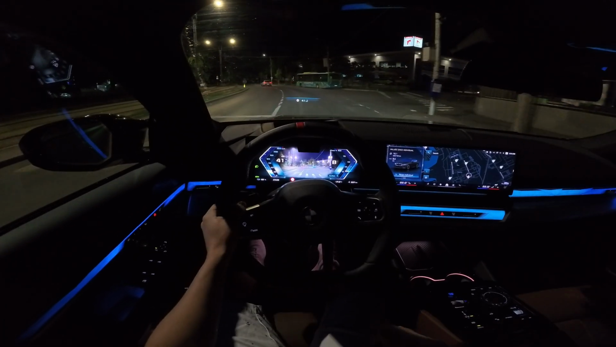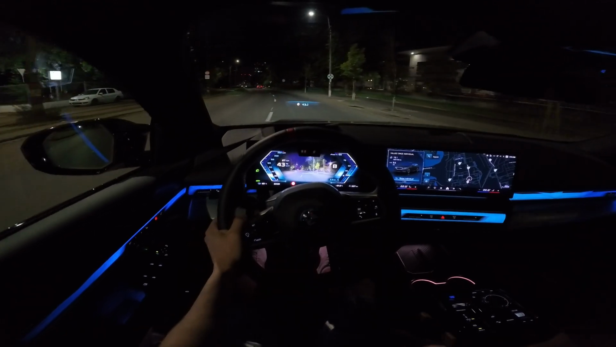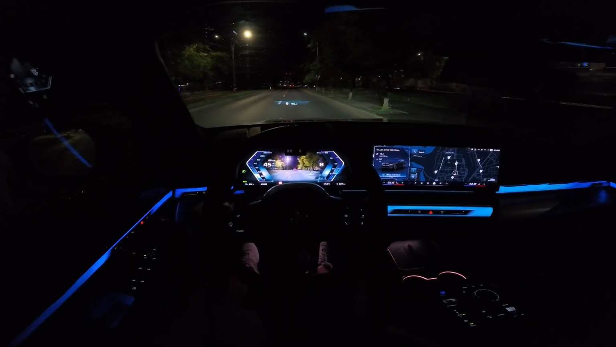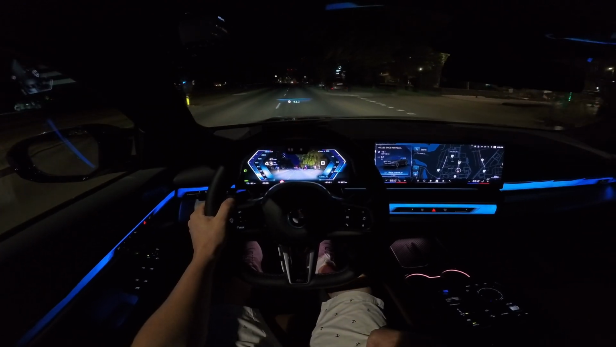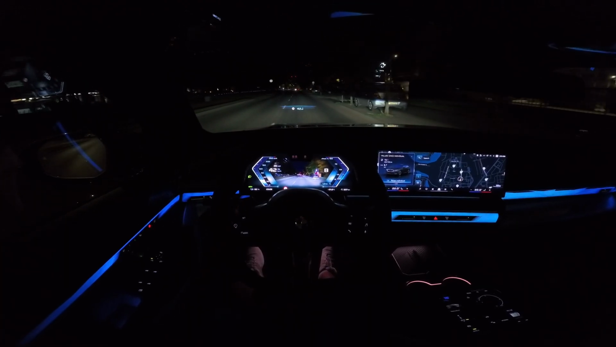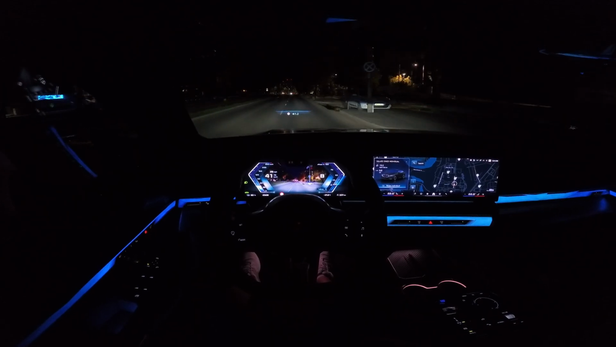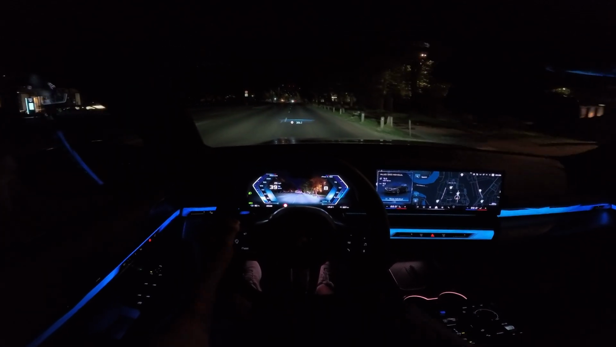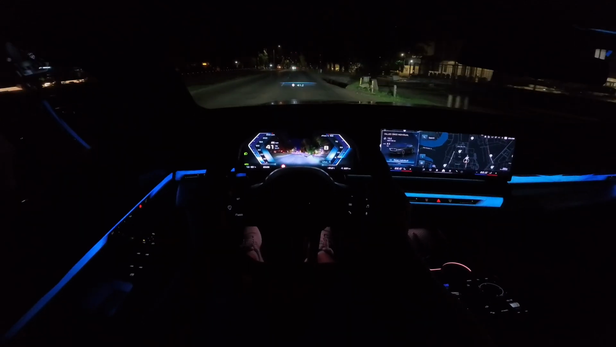The range of the car is up to 500 kilometers. You can charge it in DC up to 205 kilowatts and in AC up to 22 kilowatts, so it's pretty good. 81.2, I think, kilowatt hours is the battery. It's a lithium battery, 400 volt architecture.